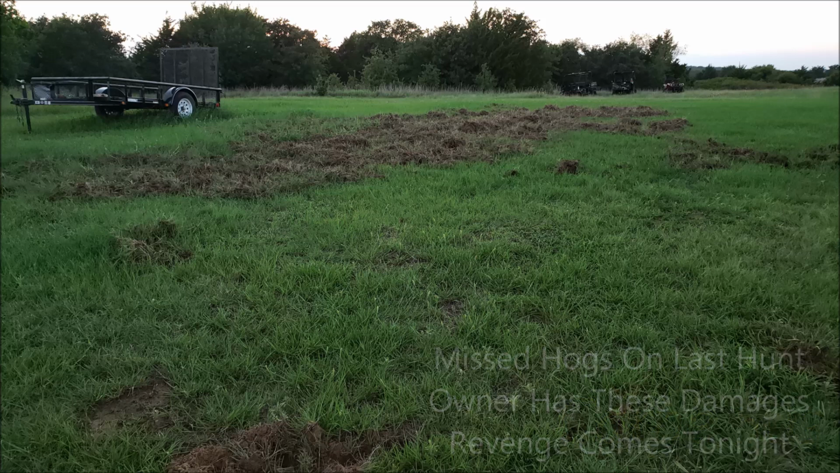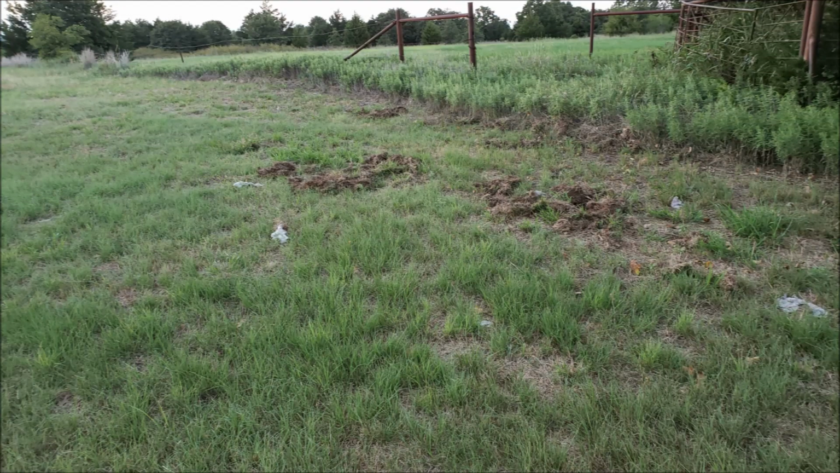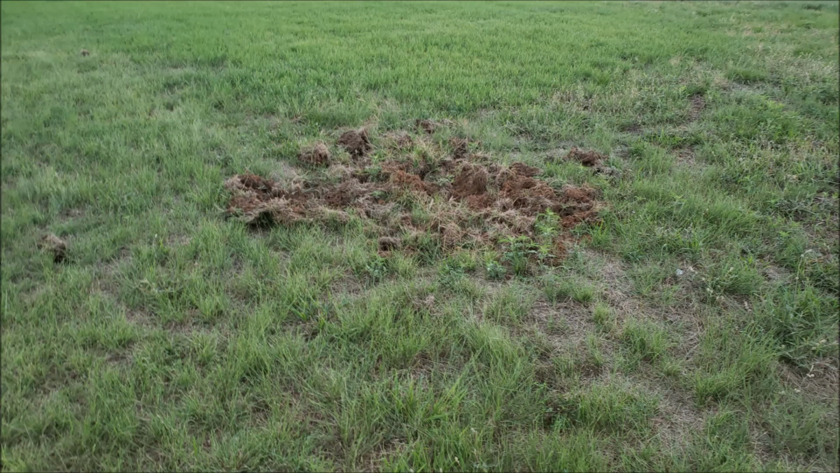My Monday night hunt revealed no hogs, but I got this image from a landowner on a property that I'd hunted Monday night where hogs had rooted up the property. The damage looked pretty significant, although it was over a limited area with limited spots. So on Wednesday night, I headed out there.